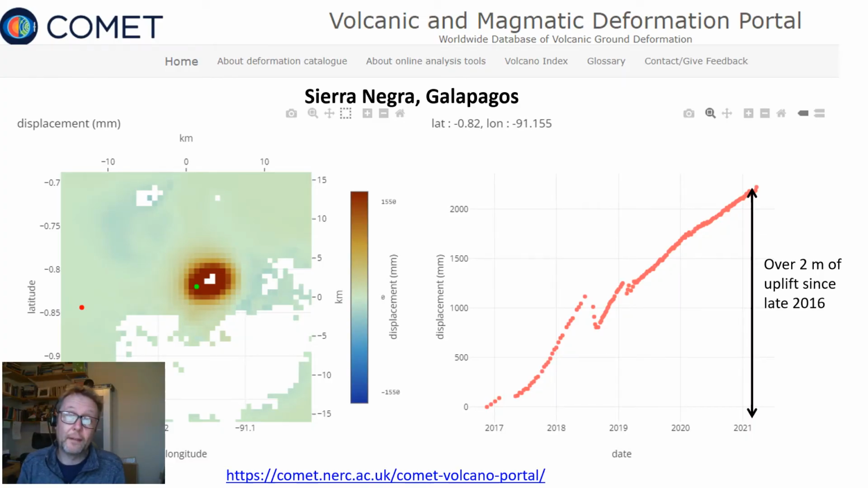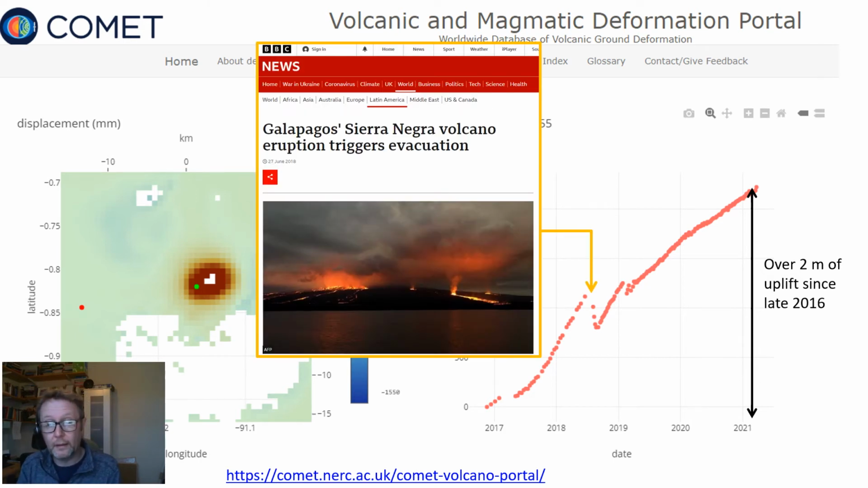And we're now automatically processing data from all the volcanoes around the world. And again, you can go on our interactive portal and produce your own graphs that look like this. This is from Sierra Negra, also in the Galapagos, which has experienced over 2 meters of uplift since late 2016. You can also see these drops in the time series, for example, in summer 2018, associated typically with eruptions at the volcano. And so this is a very powerful data set for volcano monitoring.